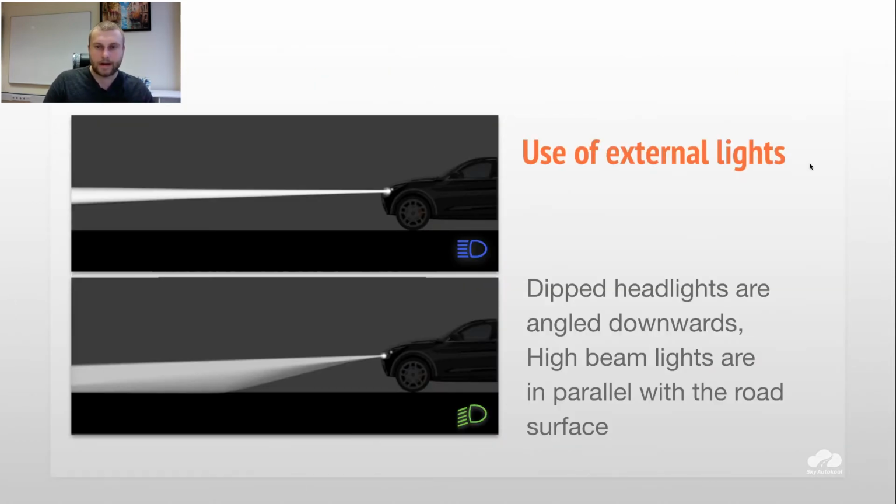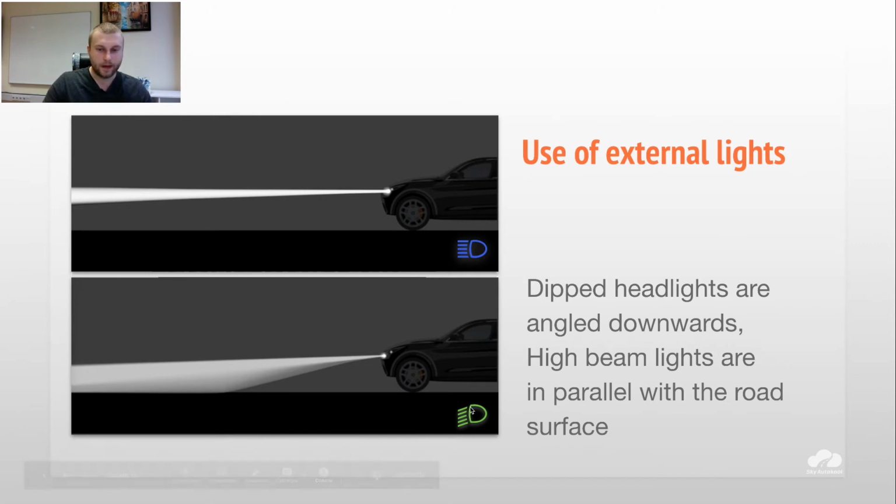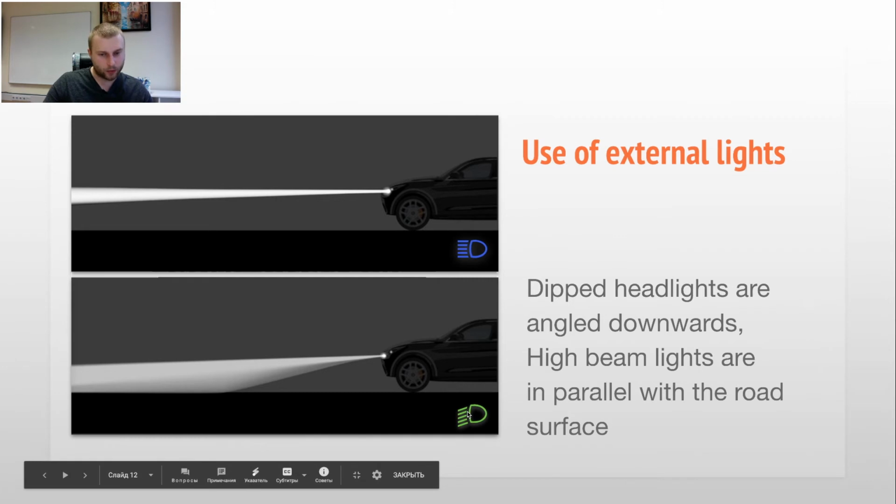So here you can see how headlamps, I mean low beams, and high beams work. Yeah, the geometry of their illumination. So this green one means we have headlights on, or low beams.